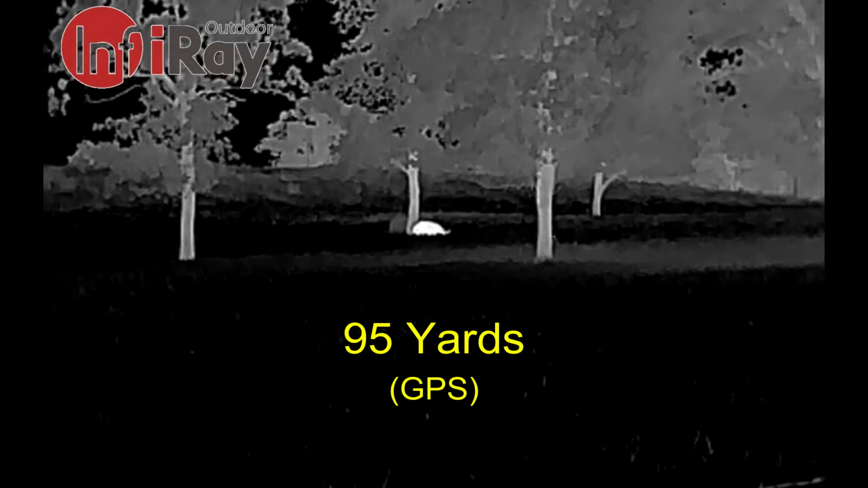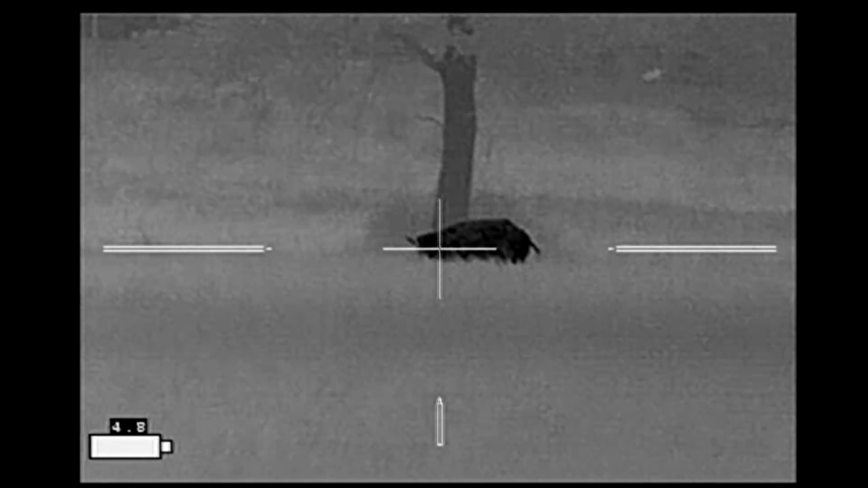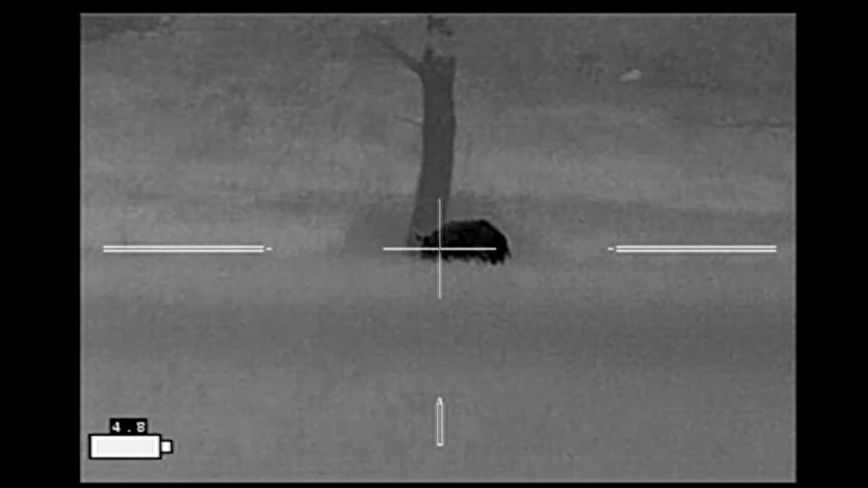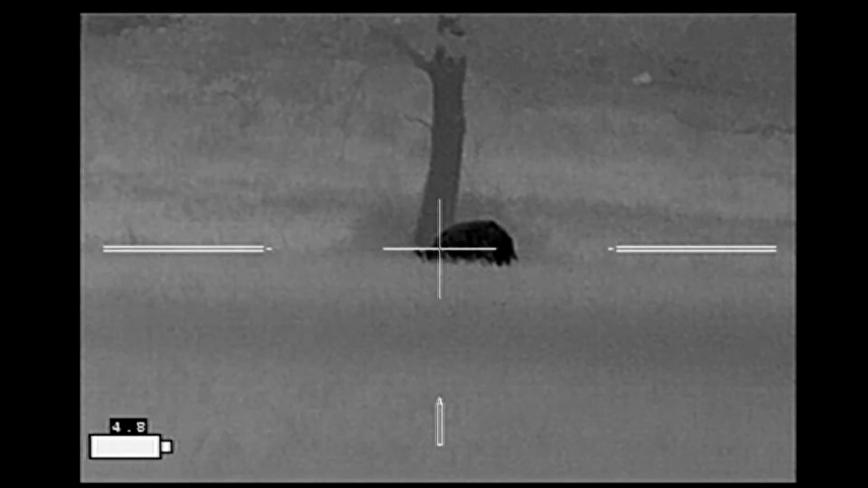I have not seen him raise his head in a while, and I've lost track of him several times during the stalk. While I am confident that this is a hog, I haven't seen any diagnostic traits, and so I want to get his head up at least once before I pull the trigger on him. So I try some lip squeaking, then a quick shout, then finally I have to yell at the pig to get it to raise its head.